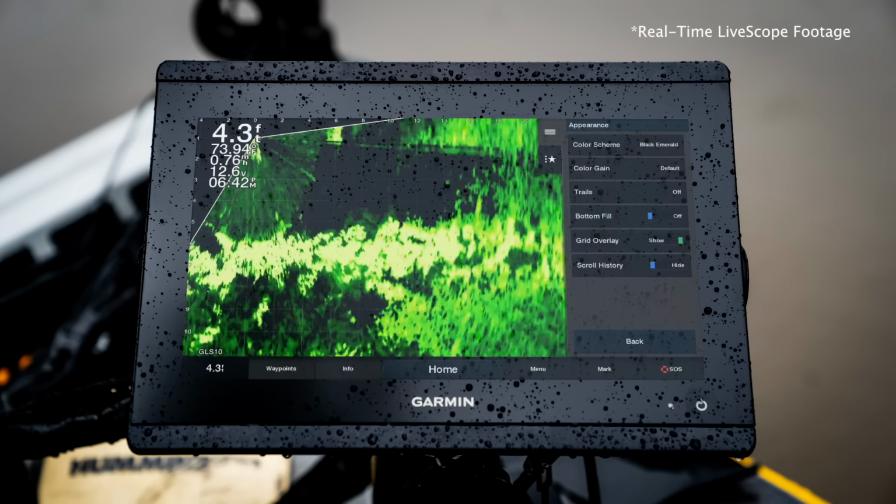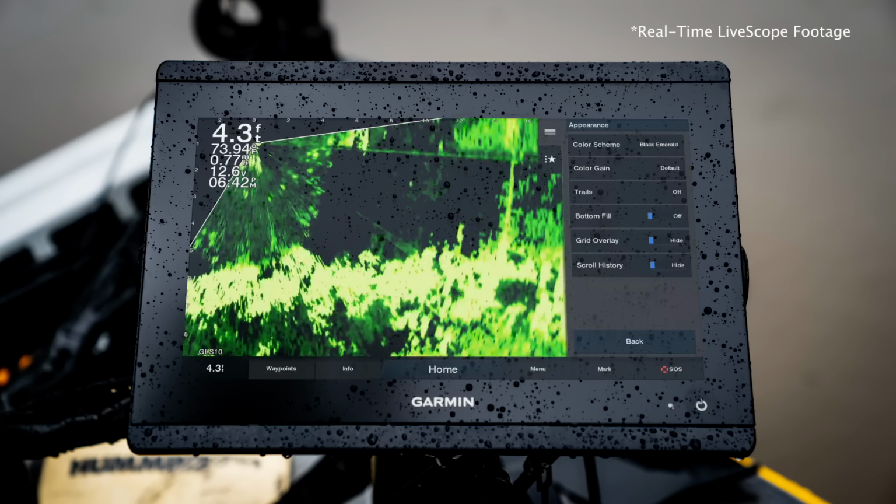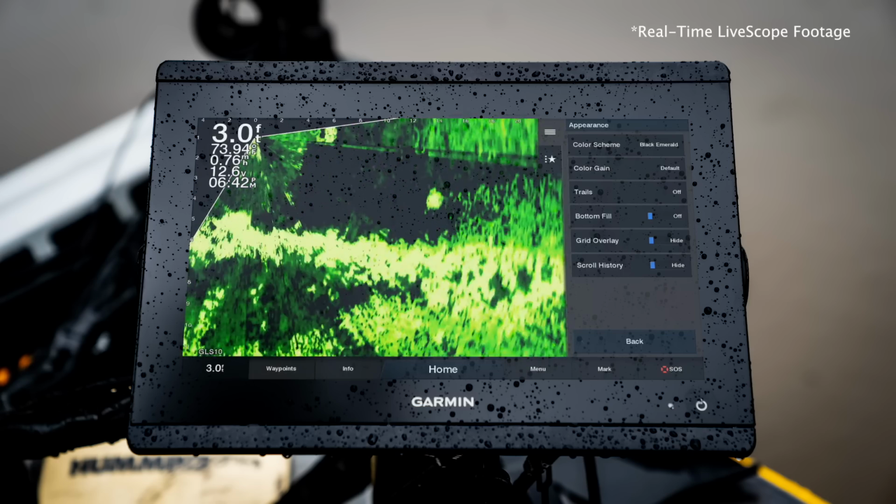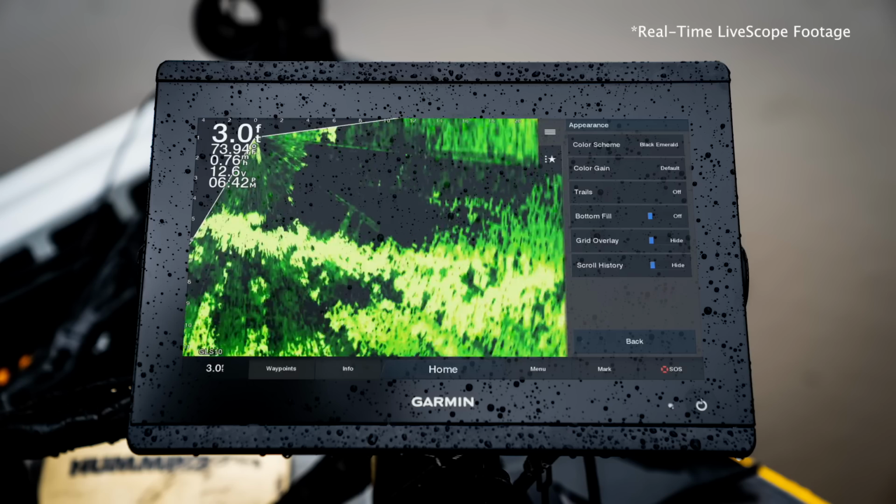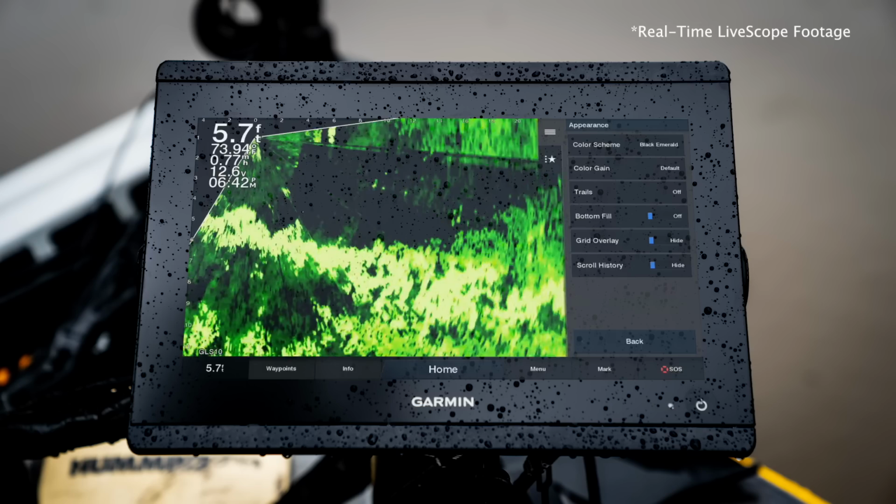On the grid overlay, I don't like it. You can have it on there for points of reference at times, but honestly, it just kind of distracts from what I'm looking at there. I prefer to have it hidden. Simple button, you just do the grid overlay and shut that guy off.